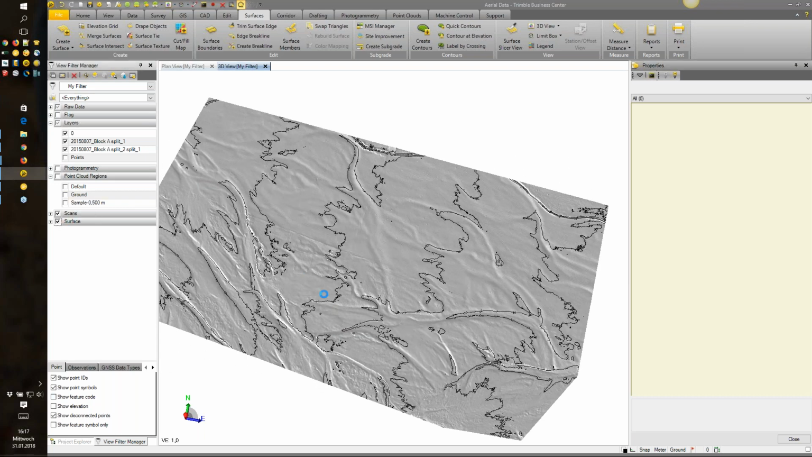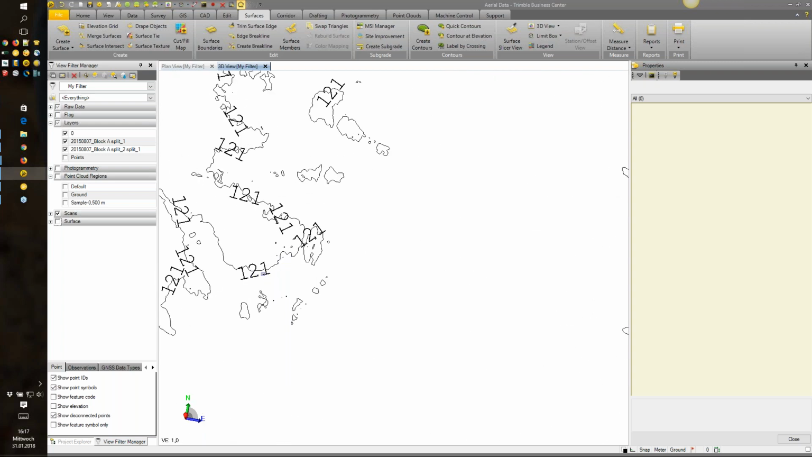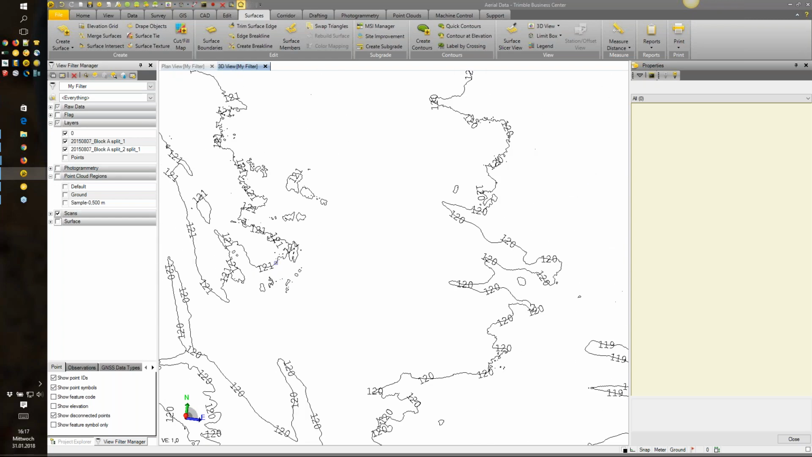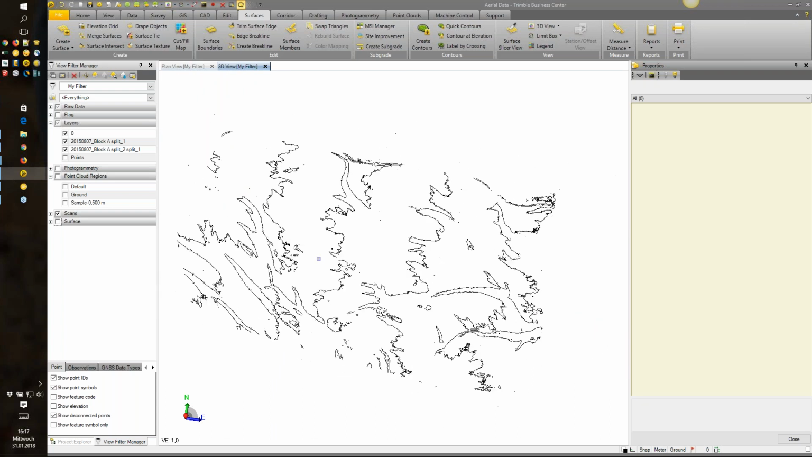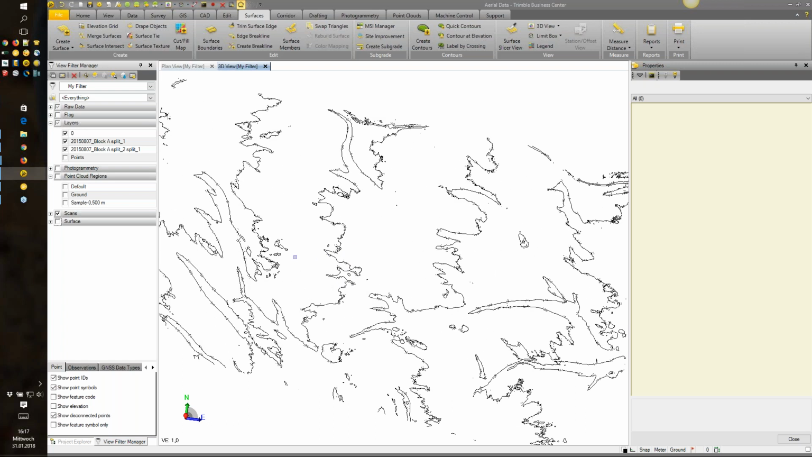If I'm disabling the surface, you probably see a bit more. You see here this index contour with the number, so 121 is the elevation for that contour, and you can use this kind of data set to export to whatever you need, for example, AutoCAD as an instance. But you can also draw drafting and you can plot these contours.